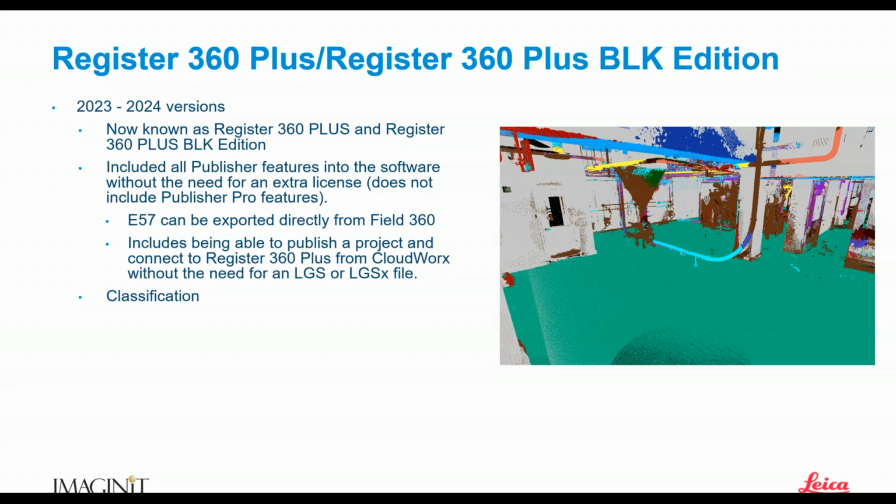If we look at the image on the side of my PowerPoint slide, we can see that the walls are gray, the floor is green, some of the pipes are brown, right? That's putting these points on their own individual classes.